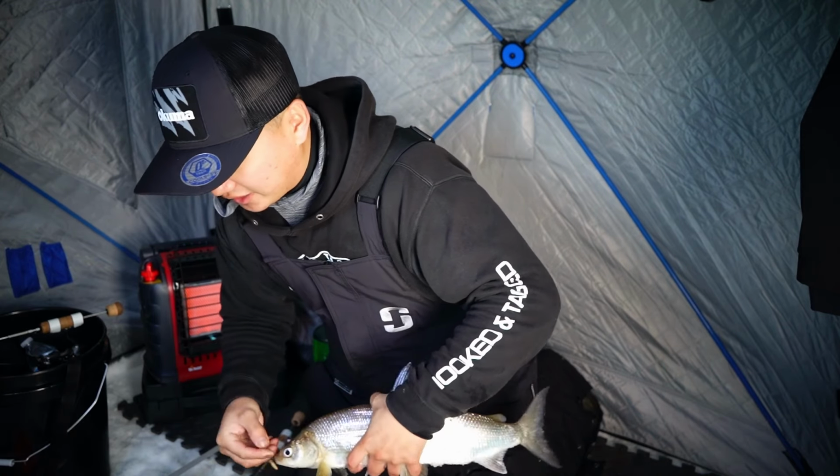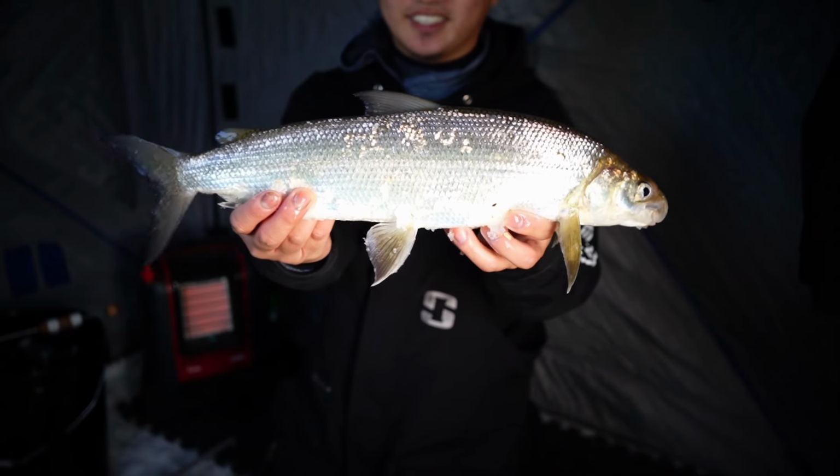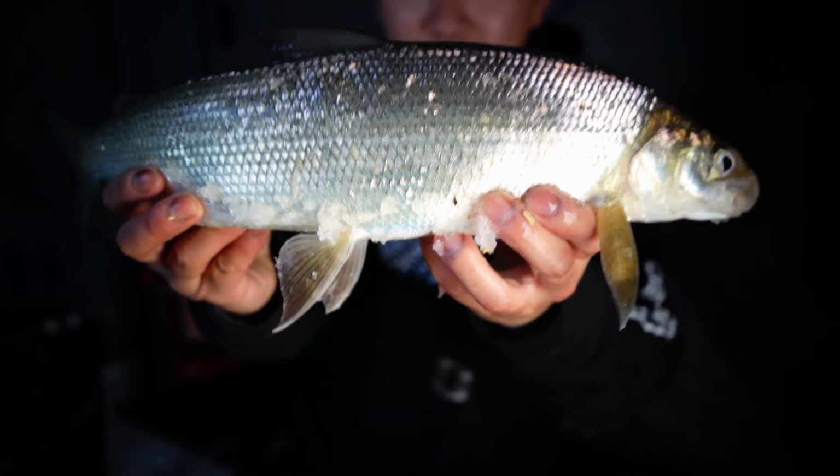Yep, on the drop shot again. There you go, nice guys. Another nice shiny fish. Look at that thing. So pretty. That's so cool. Good eats.